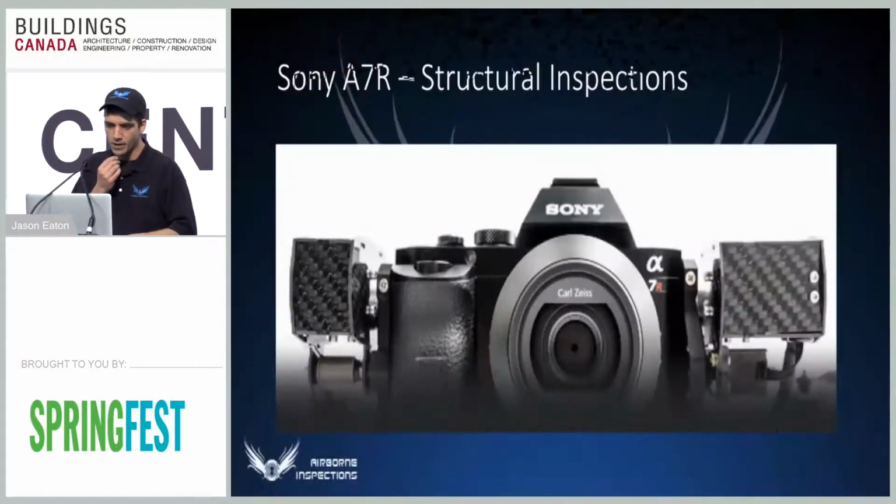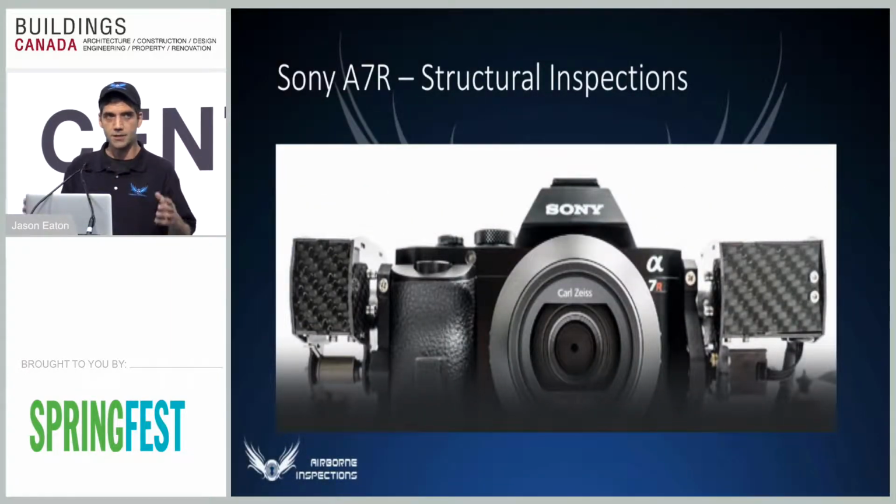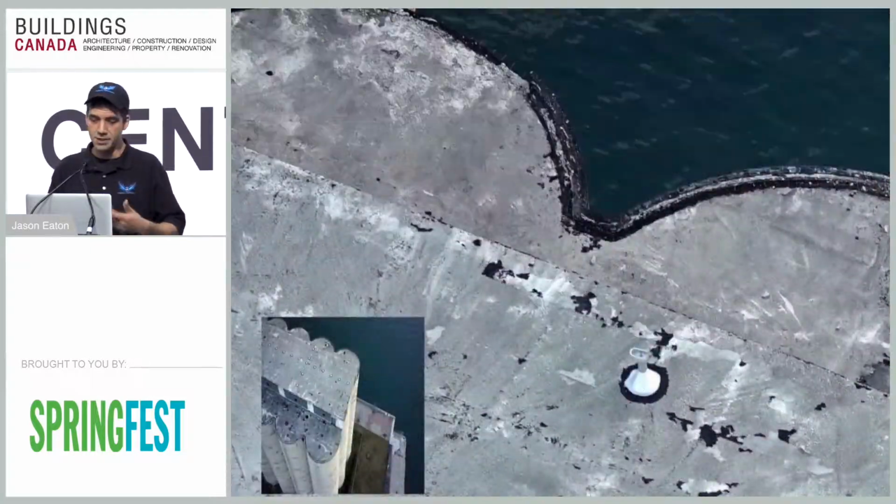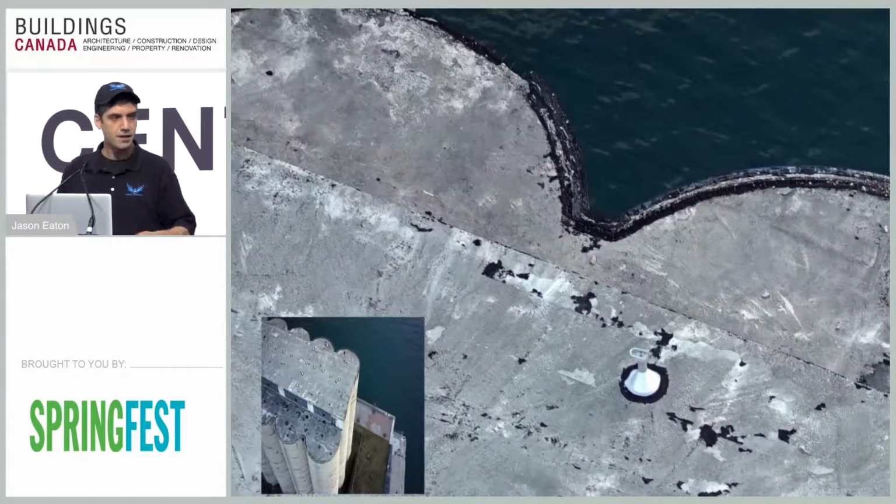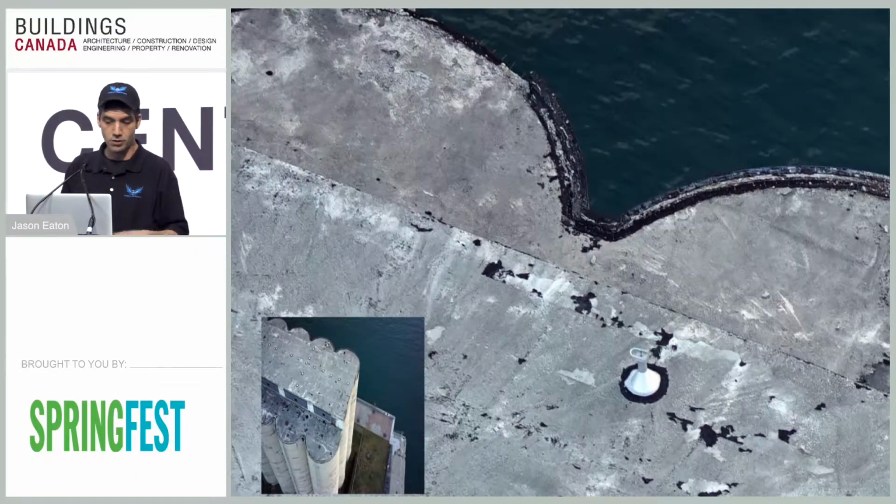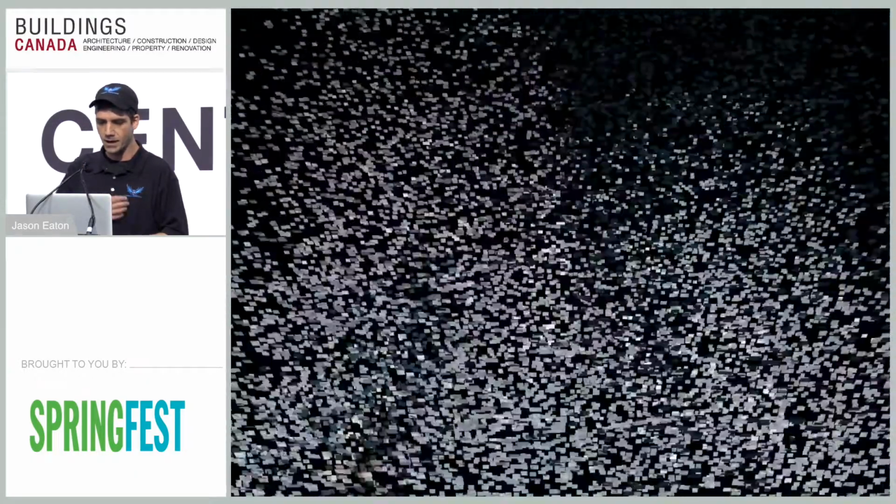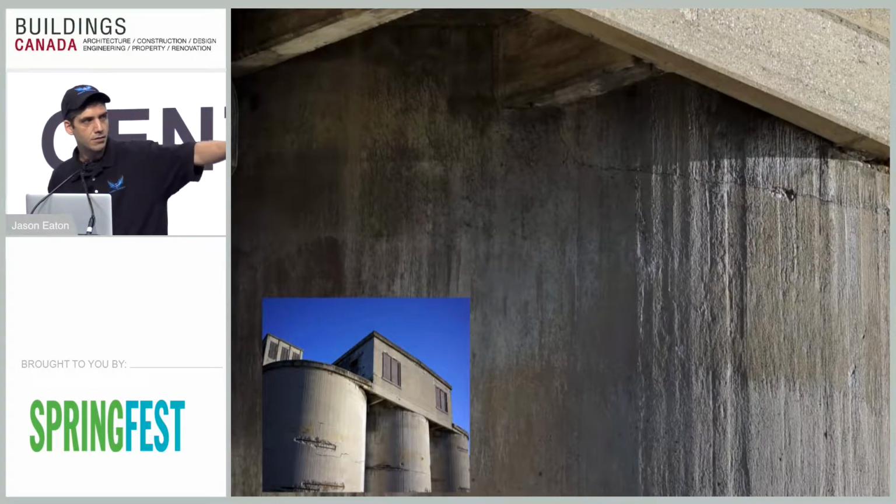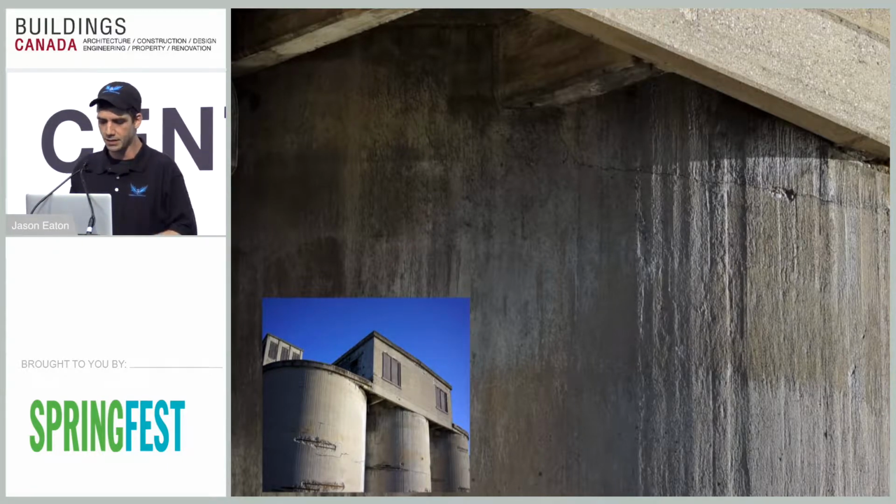The first one is the Sony A7R. It's a 35 millimeter sensor, so it's a full frame camera at 36 megapixels. The images that you can get from it, as you can see, from that far away, you can pull in and see the degradation on the side of the building, or the roof in this particular case. And in this photo, again, you can see how far away I am, but you can also see the cracks and the swelling happening right at the top, where you wouldn't be able to see that otherwise.